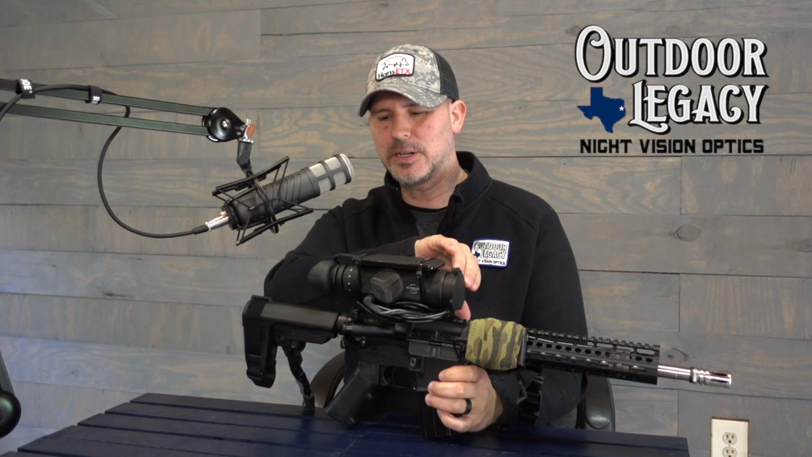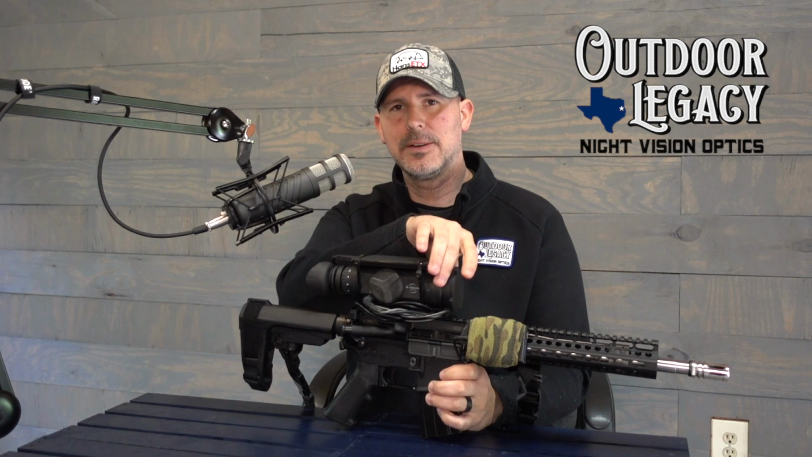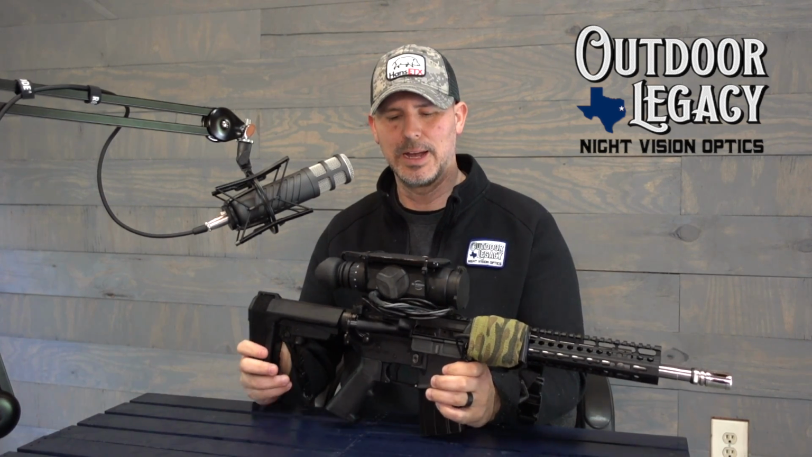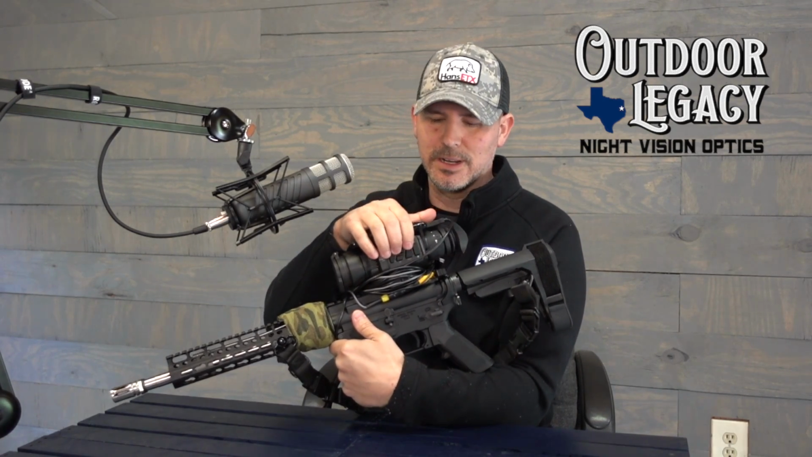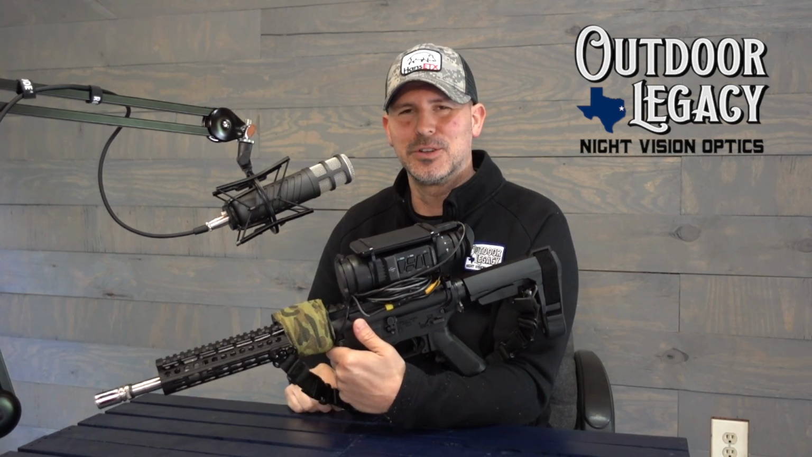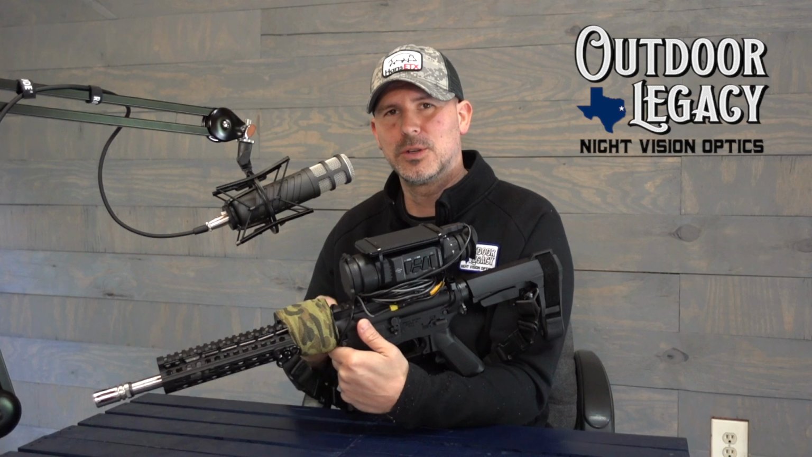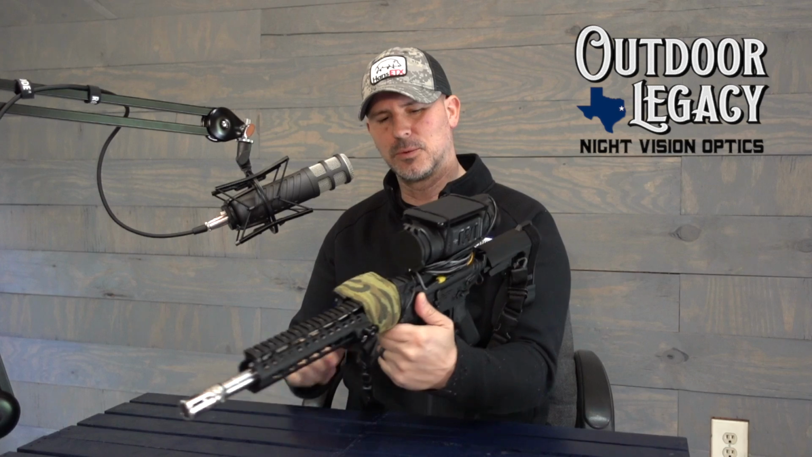Again, 25mm objective lens. It has an eyepiece focus diopter on the front. It does not have a ring on the end like some scopes do to focus the objective lens. It's actually done internally where you can sharpen the image. It's got the button layout, pretty simple to figure out. It looks like 5 different buttons on here. You've got your on off, you've got your switch from white hot to black hot. You can raise your contrast. Those buttons do a wide variety of different things, but you can go through the menu settings and also adjust all those different settings as well.